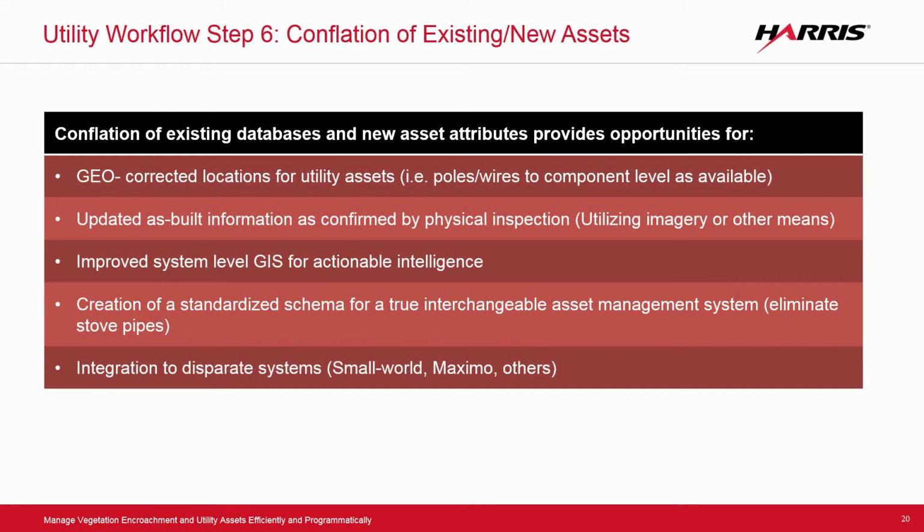The other thing that this does at that point, and this is a very big part of the conflation, is most of the utilities today are using Small World as what we'd call their central database. And so once we go through conflation, everything is enabled inside the Small World environment, and it's basically a GeoHub that can talk to Maximo, Clarion, Esri, and so forth.